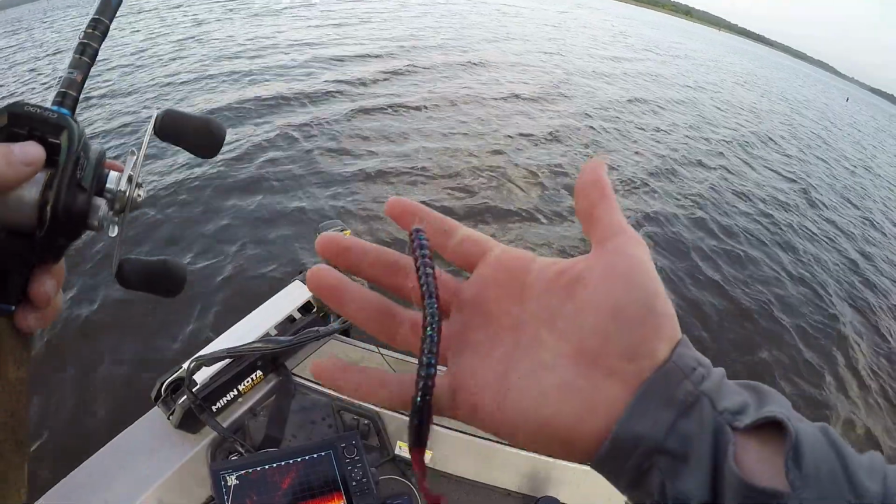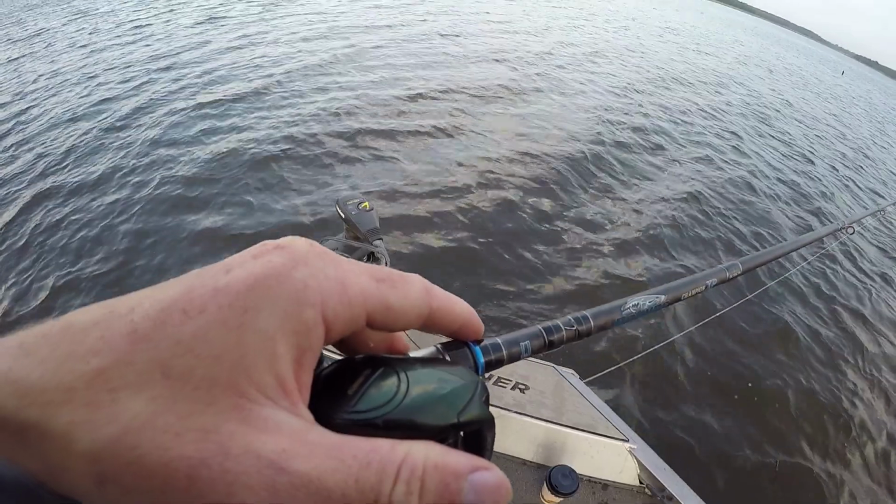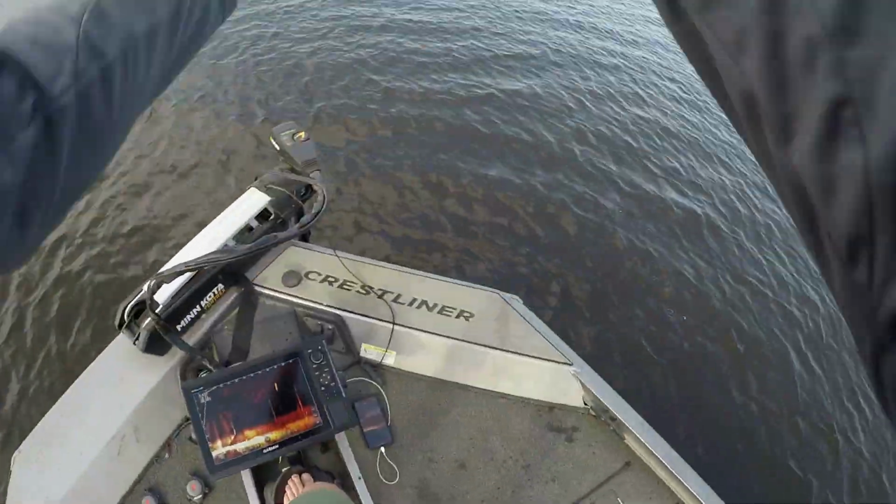Not that this 10-inch worm won't catch them too. It will, but I've been catching them on the glide bait. I'm a little bit addicted to it right now. That's one of the ones we came out here for.